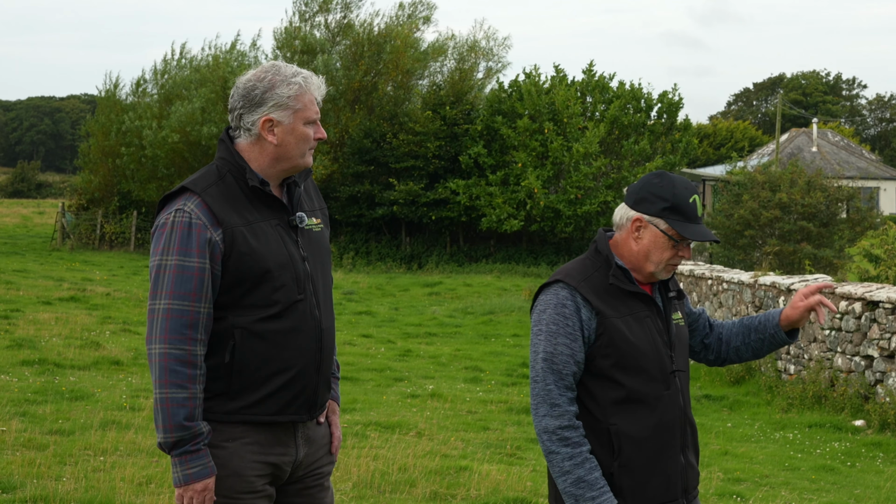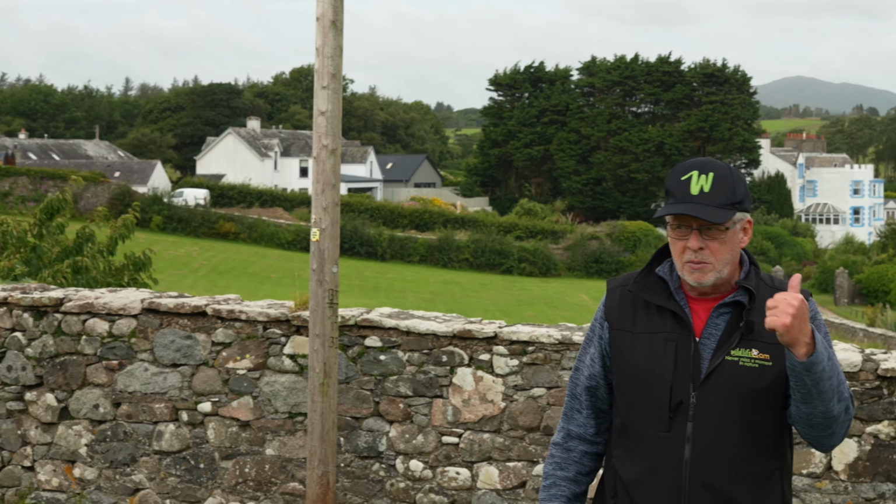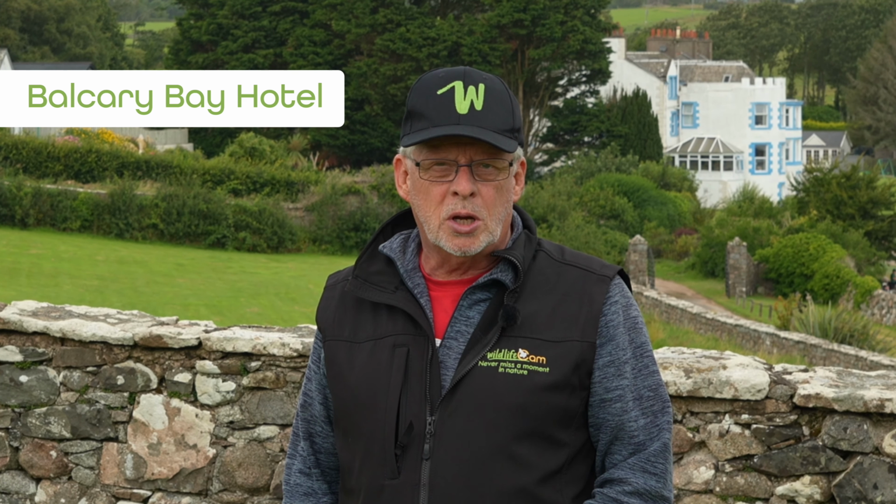Yeah, this is the hotel, so we just go over here a wee bit, and just behind me there you'll see the Balcary Bay Hotel, which was built in the 1700s as a front for smuggling. It was built by the Isle of Man Trading Company, and there used to be the cave where they used to put the contraband in. Years ago it was a public bar, but it's now quite a nice fancy hotel now,